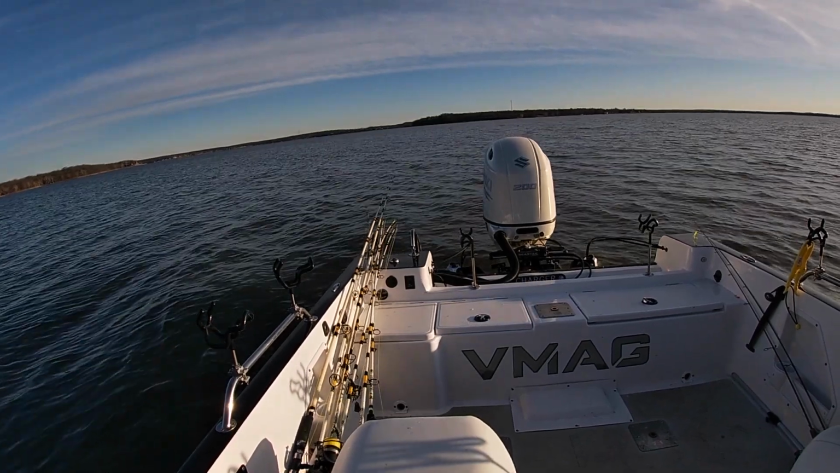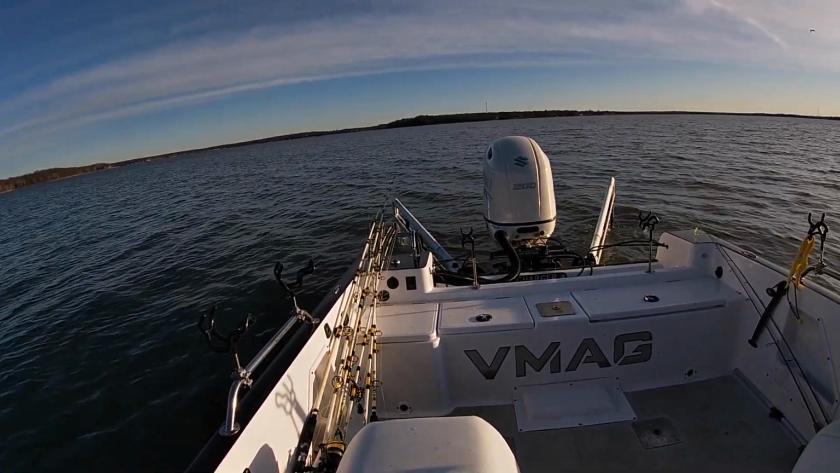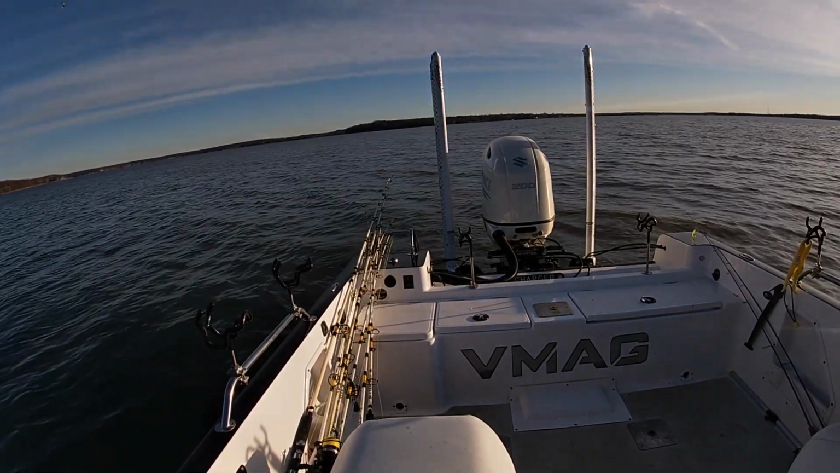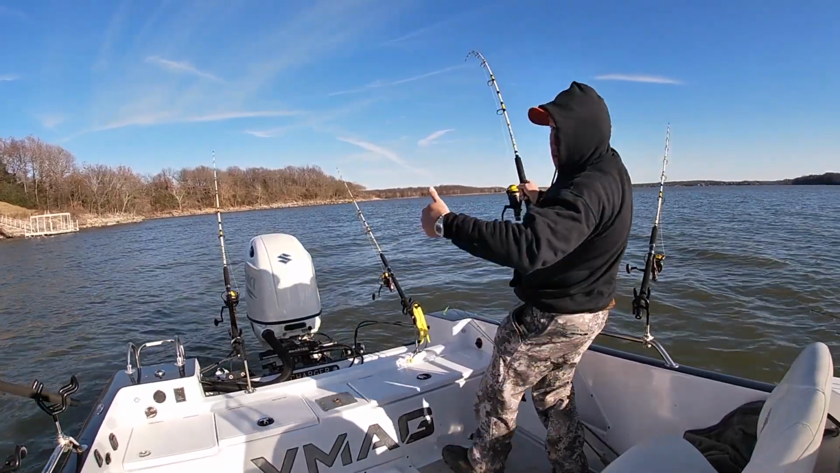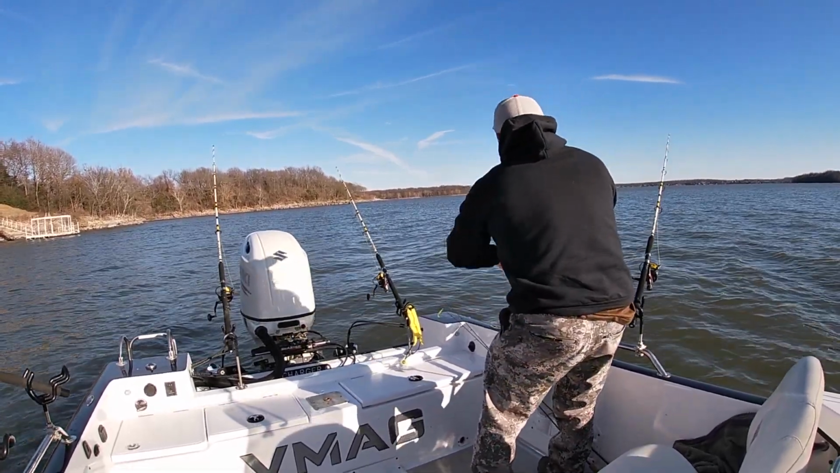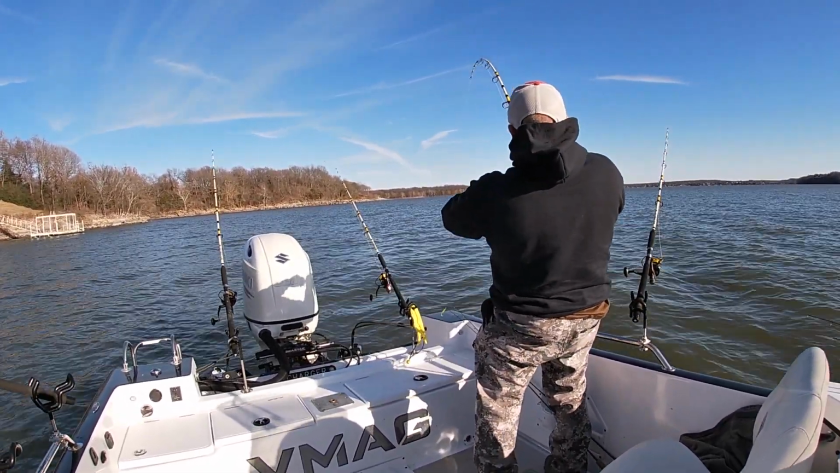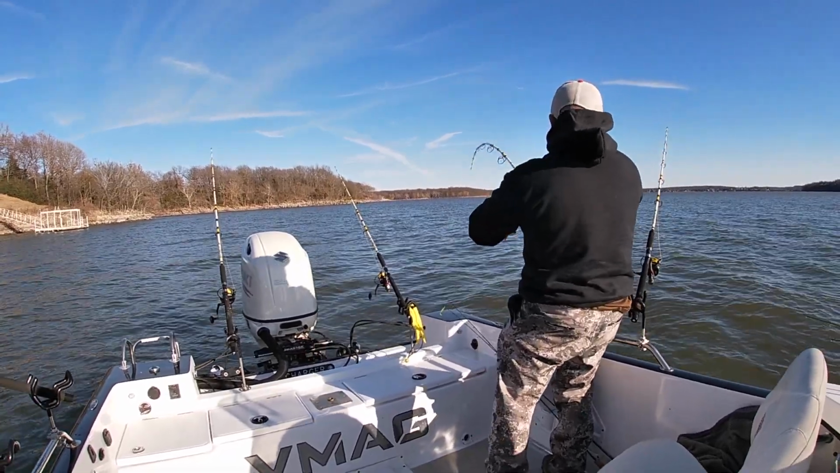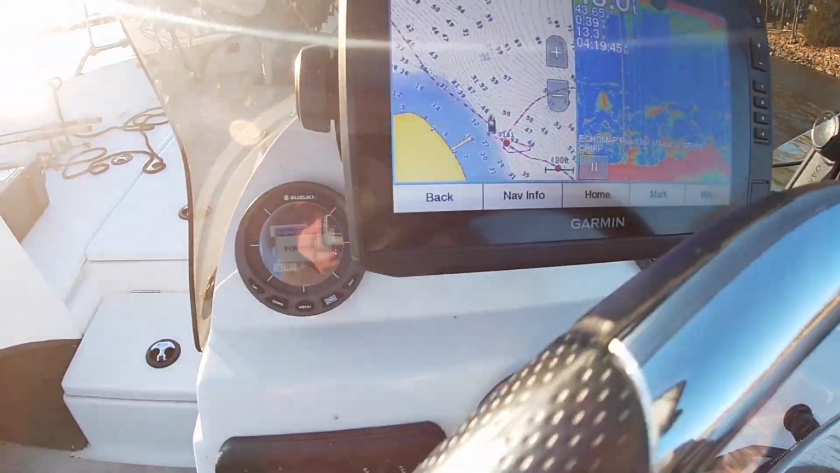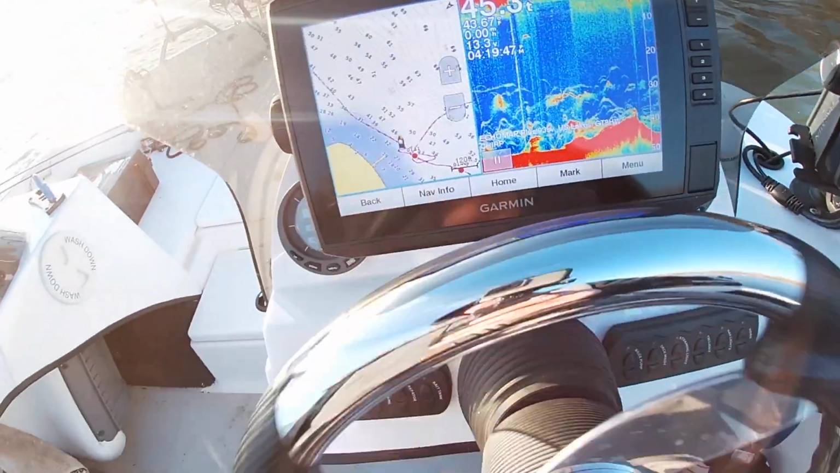They act like a big rudder or a big sail under the water, and they can really keep the back of your boat from swaying around as fast. It's still going to move, but it's just not going to move as fast and as violently, which really helps when you're out there looking at those rod tips and looking at that line all the time.